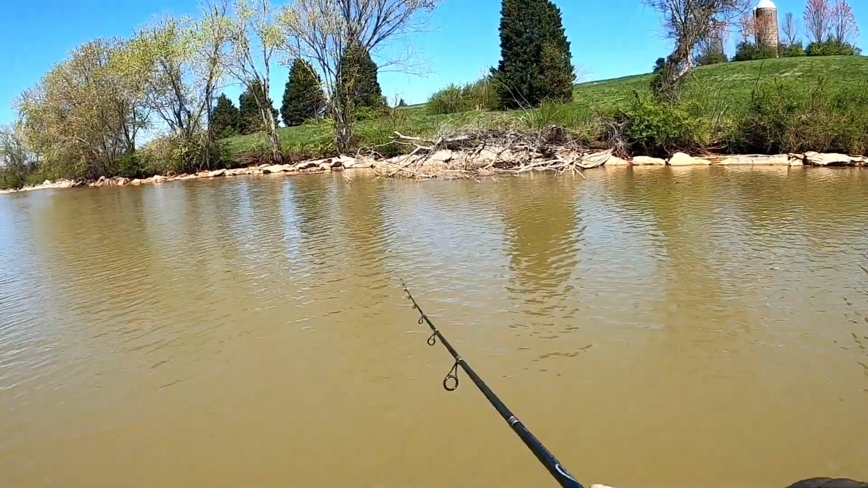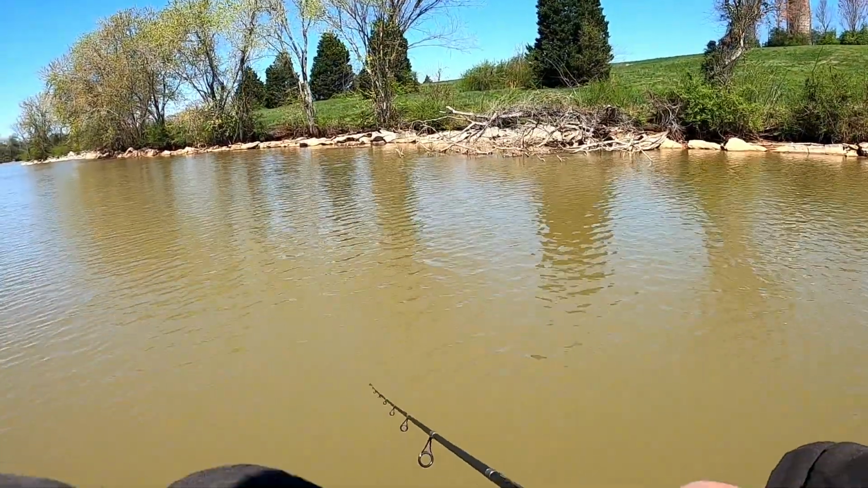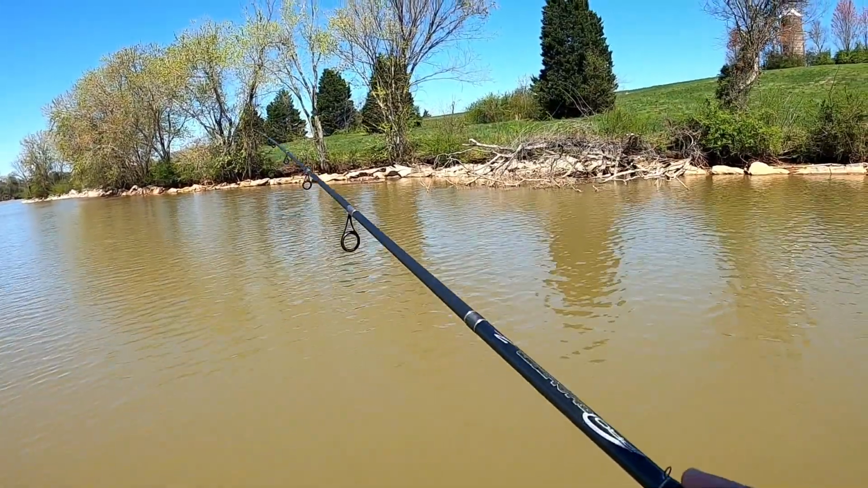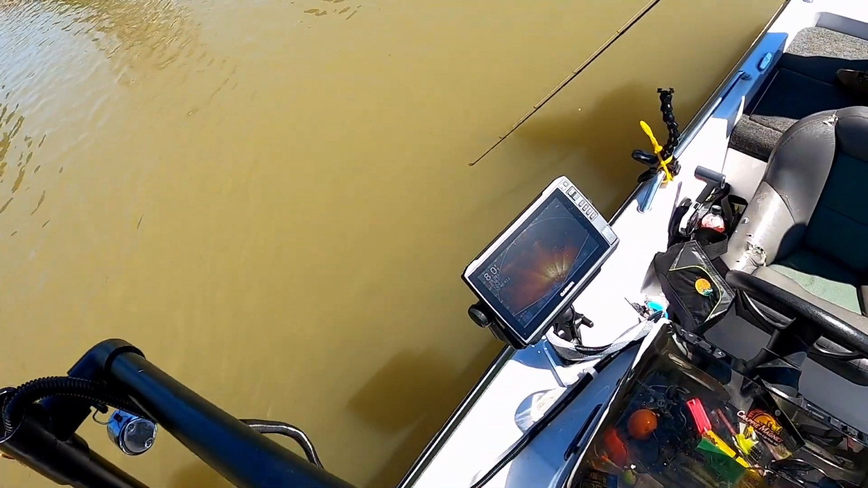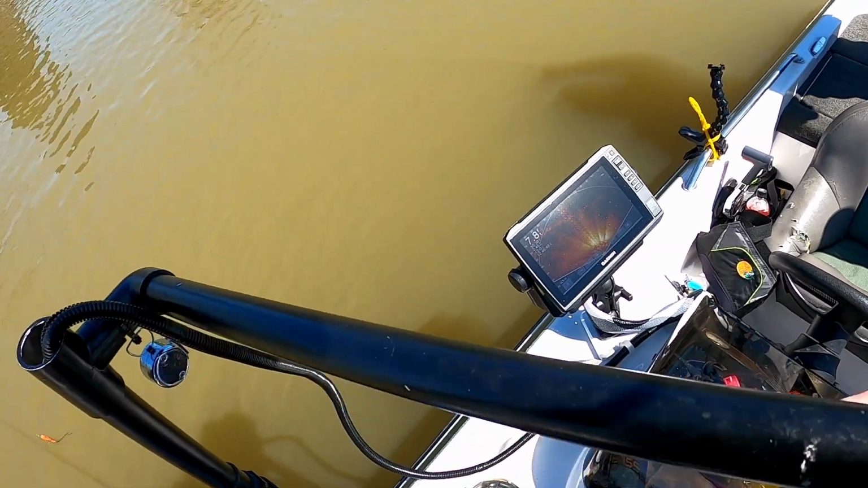I don't think there's anything on this. This bank is always just a, there actually aren't rocks on it, it's just clay. I don't usually see too much, although, yeah, I don't see anything.